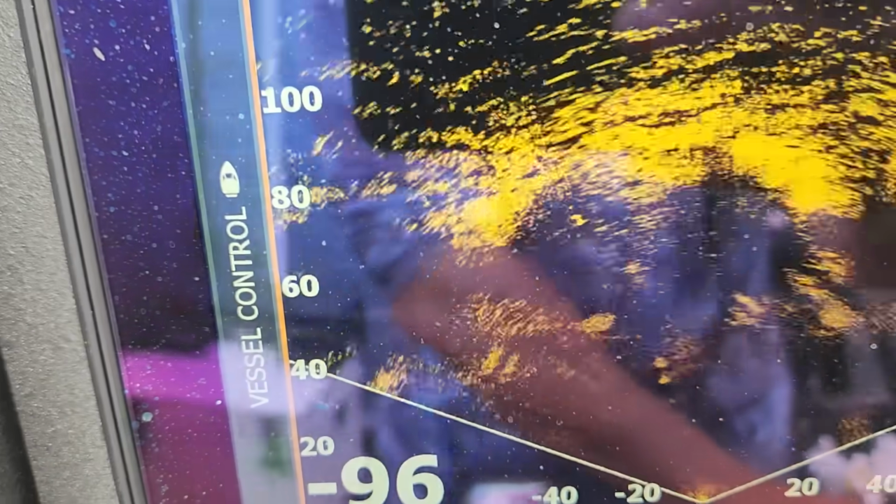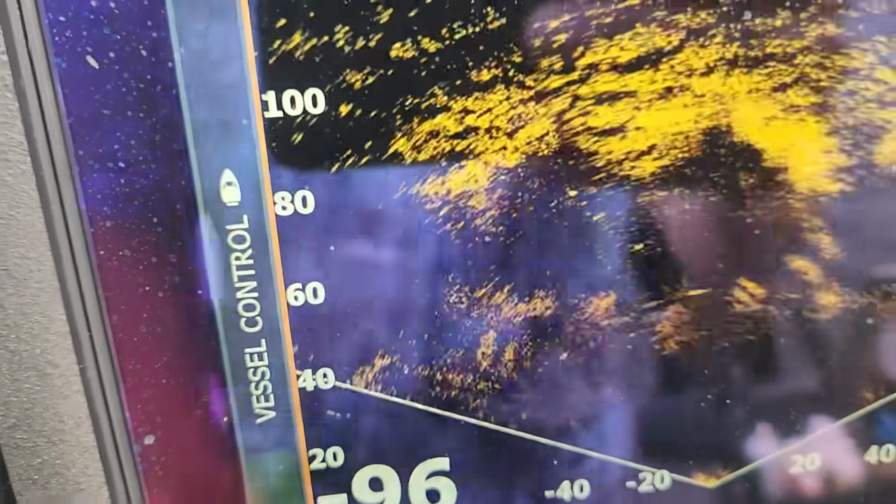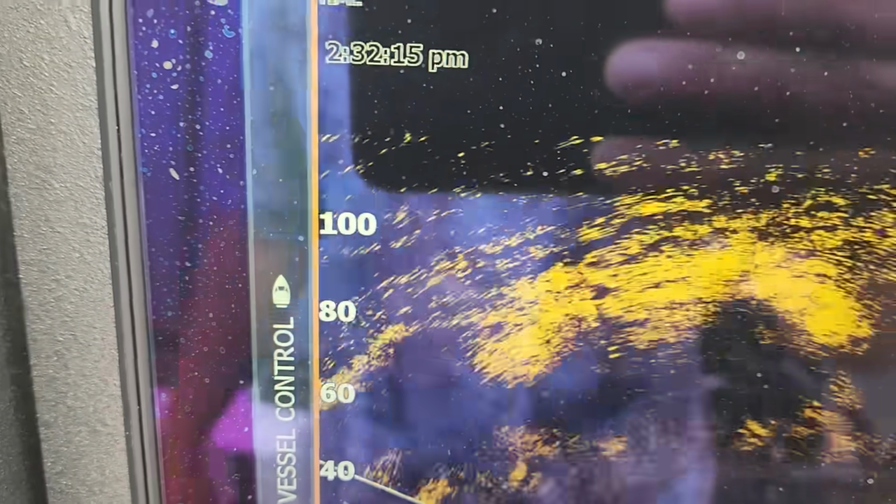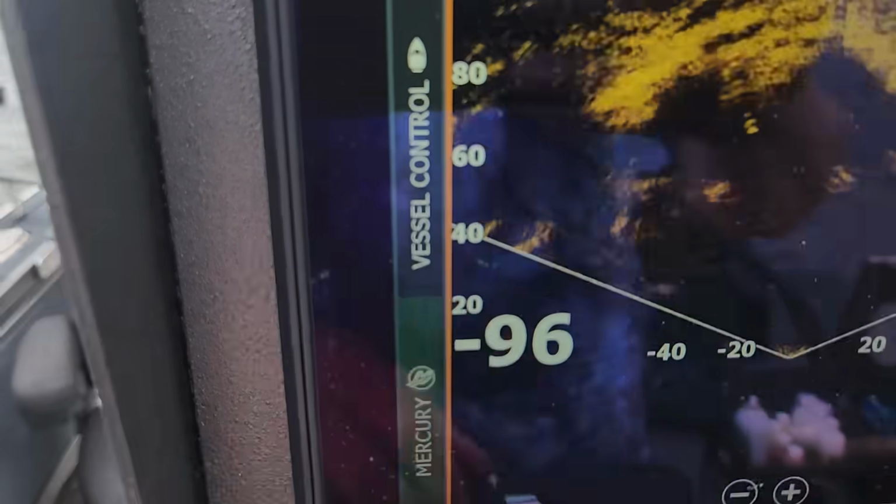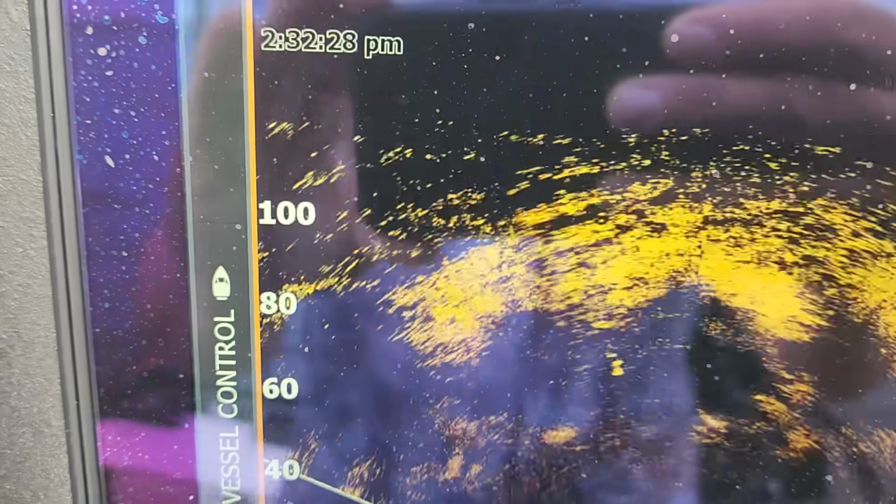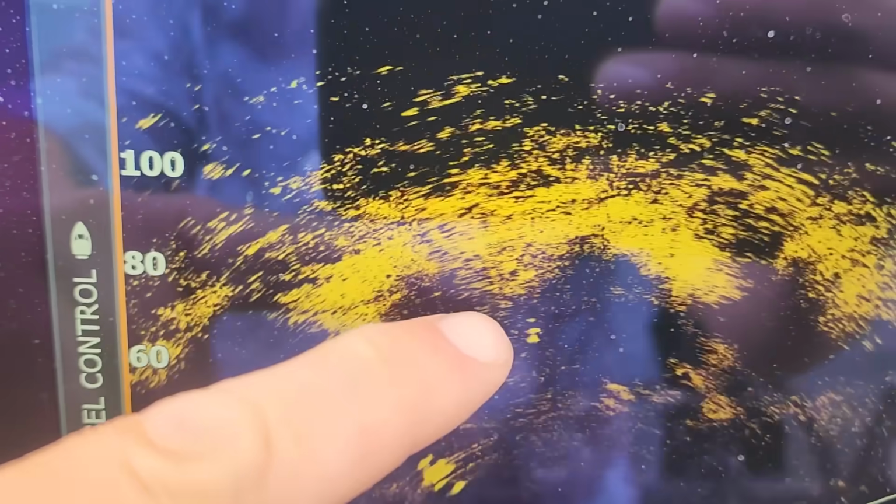Come on, little buddy. See if I can bring it up a little bit so you guys can see it better. Oh, here he comes. Here he comes. He's right on it. See him right there? See if we can reel it up a little bit so you can see better. See, do you follow? Yep, he's following it. Come on, little buddy. See him tracing right there. There's my flasher, there's my lure.